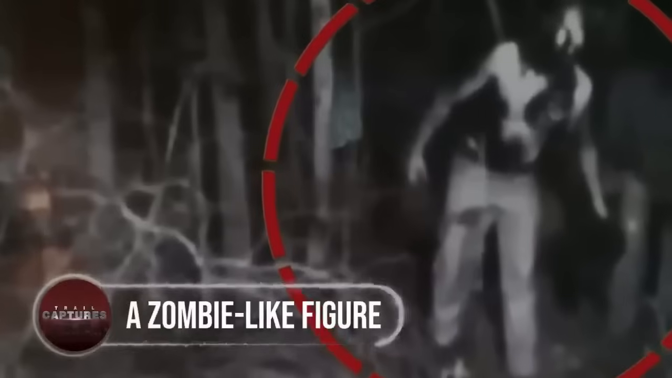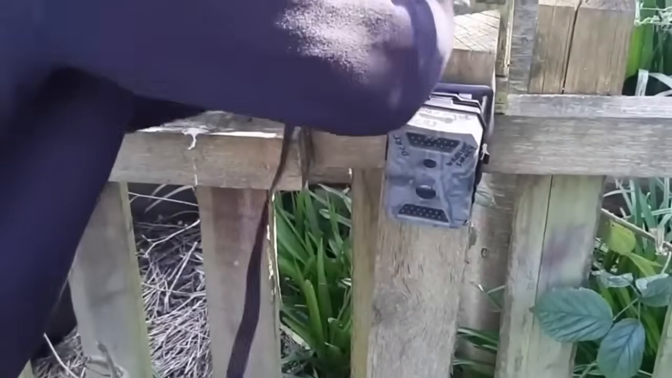A zombie-like figure. This video captured on a trail cam unleashes an eerie encounter that defies explanation. The camera's owner was left petrified and stunned as he stumbled upon footage that was far from ordinary. Originally set up to capture nocturnal wildlife, what emerged was the unsettling image of a zombie-like figure.